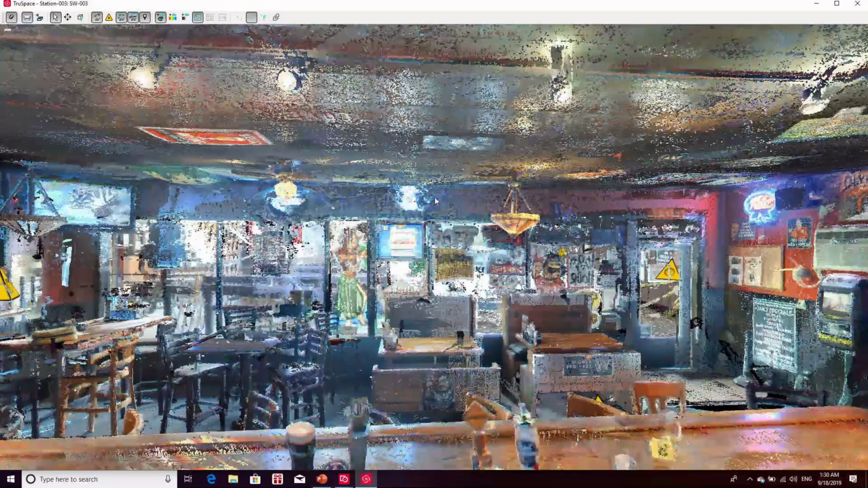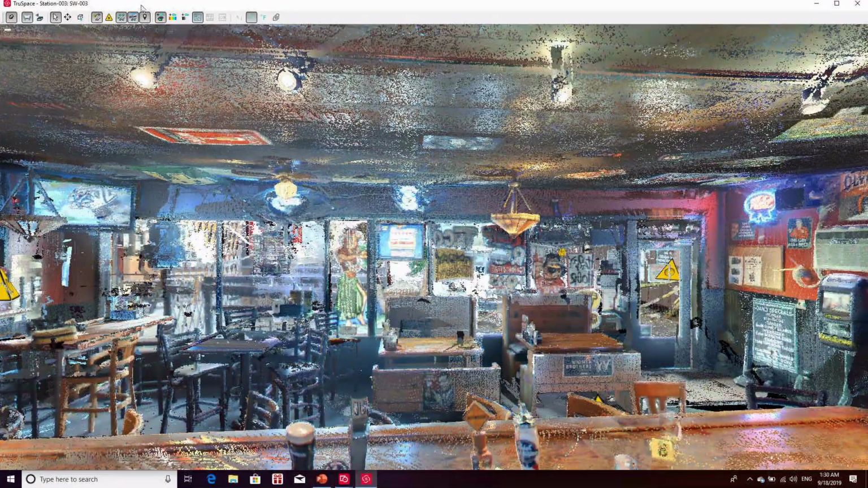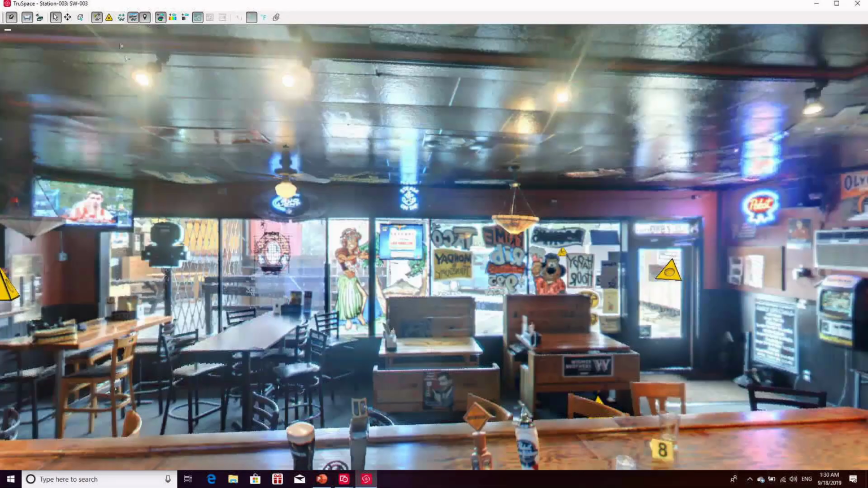I'm just going to pick one of these. And this TrueSpace window, now this is not IntelliCAD now, we're outside of IntelliCAD. But what I can do here is turn off the point cloud view. And what we see here is the panoramic imagery of the scene. So this is photographs that were taken by the scanner.